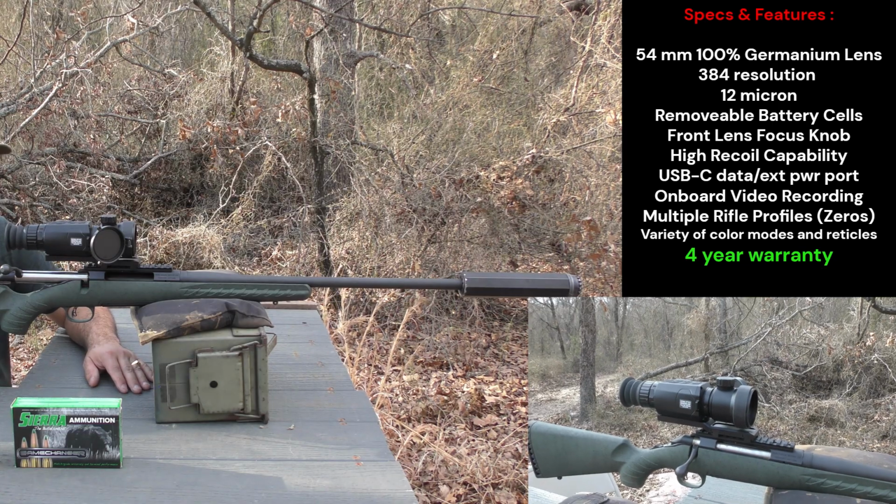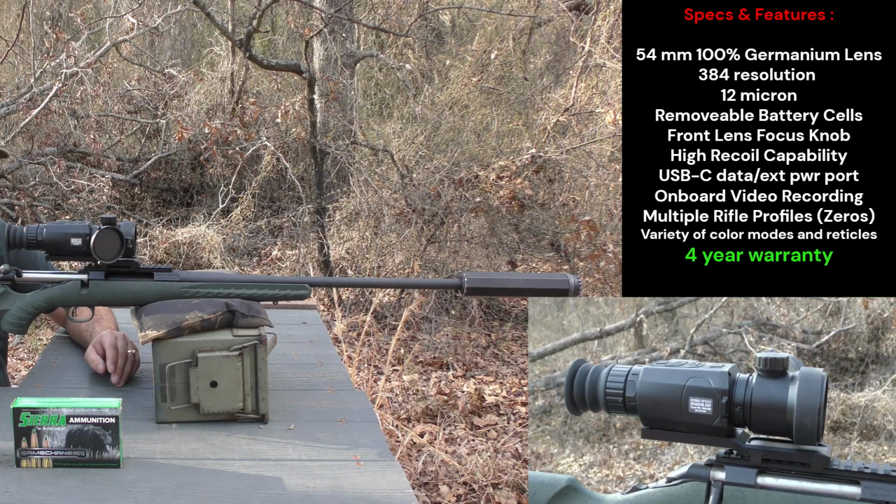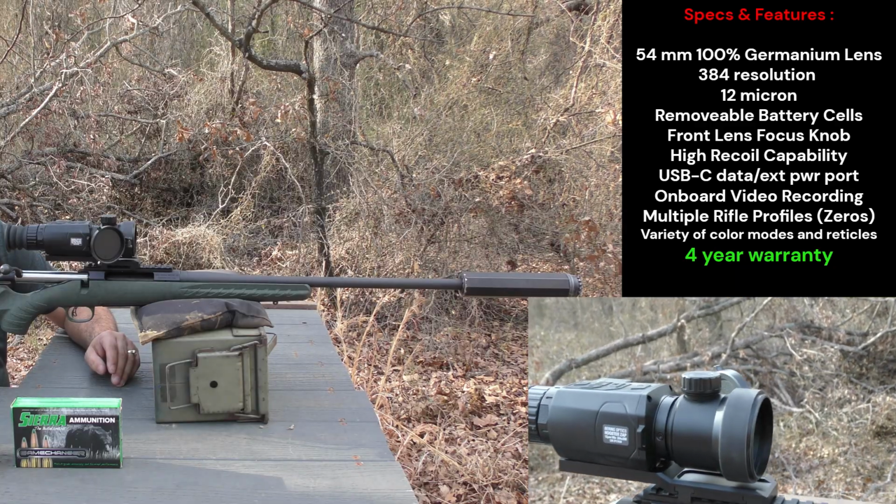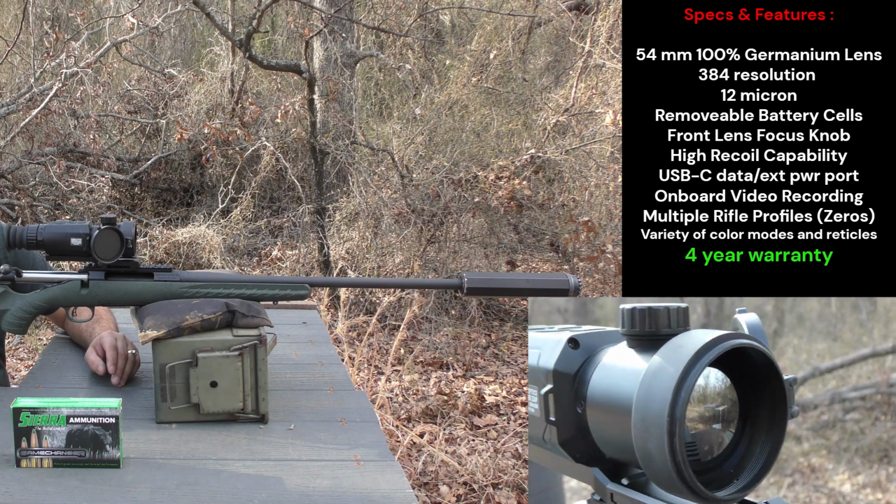Zeroed the scope at 100 yards. It should be pretty much dead on. I'm using chemical hand warmers as the target media. This is a Glenfield 20-inch 30-06 rifle, shooting factory Sierra ammunition, 165 grain, tipped Game Kings.